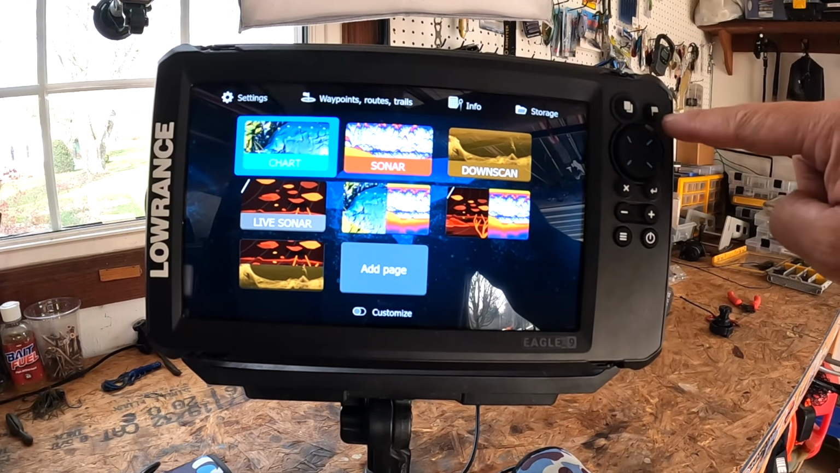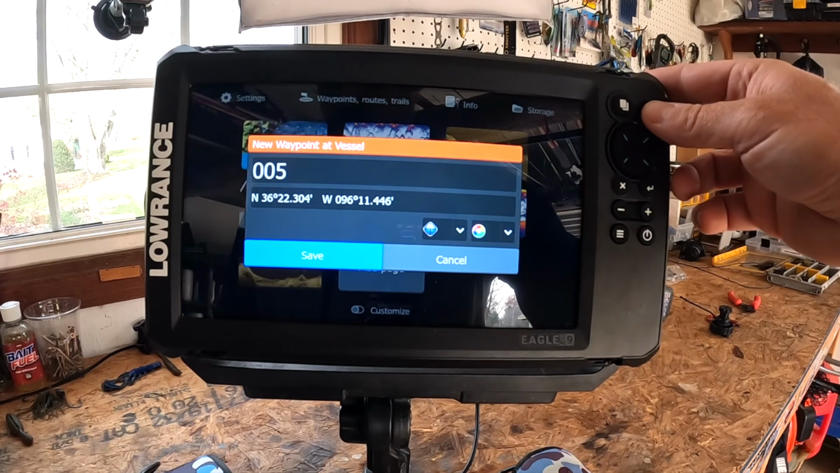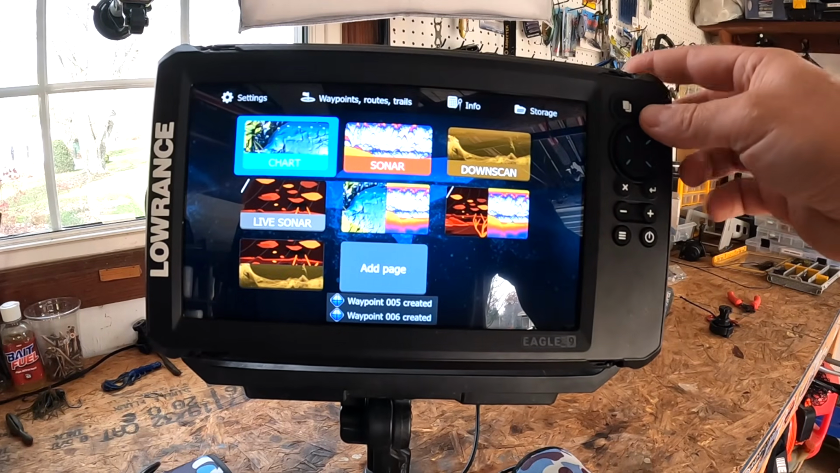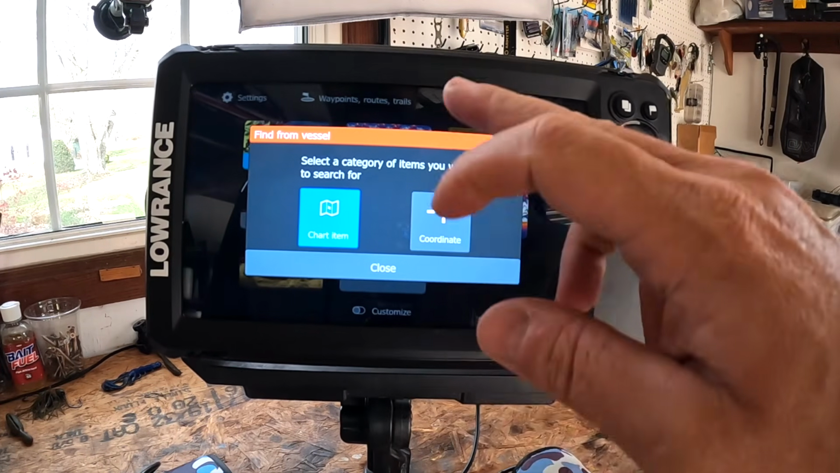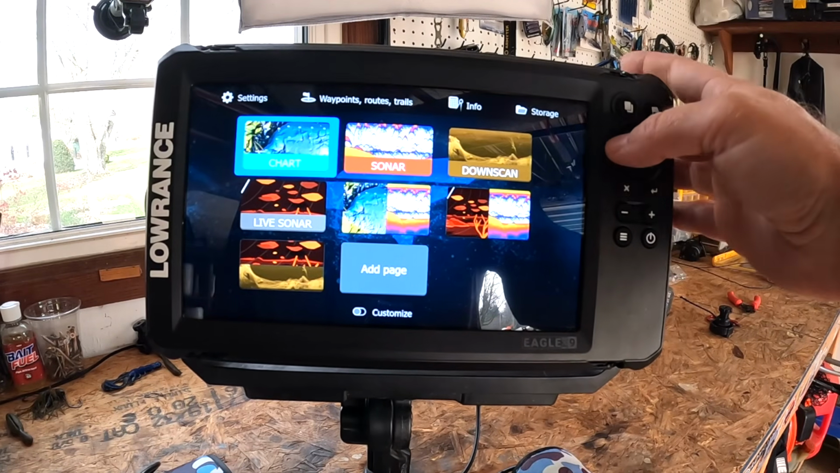Next, you're going to have your waypoint button. This is going to be up here. So you can press it once, do a new waypoint. You press it twice, you save that waypoint created. And if you hold it all the way down, it's going to take you to a find dialogue, which you can go in here and mess around with if you want to. I see I just tried to hit that like it was a touchscreen. All right, head back to your home button.